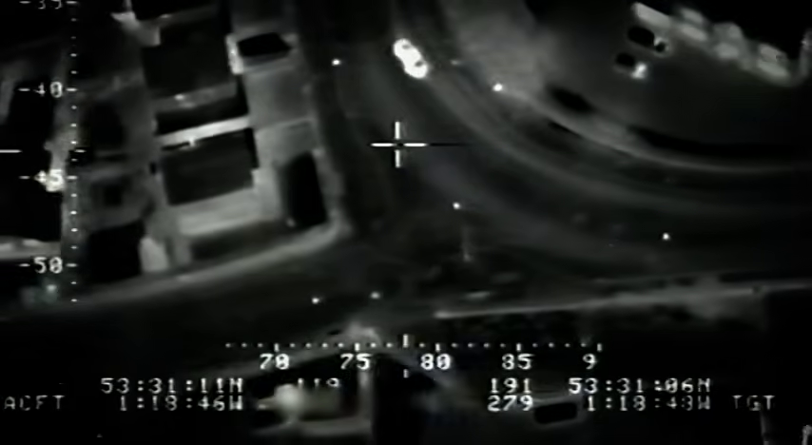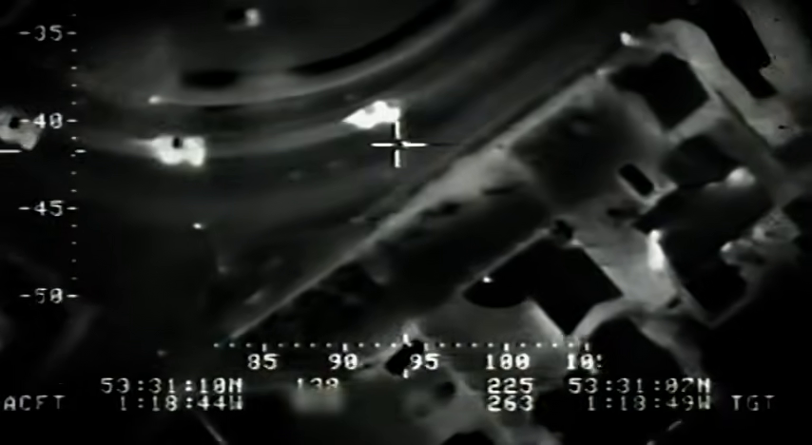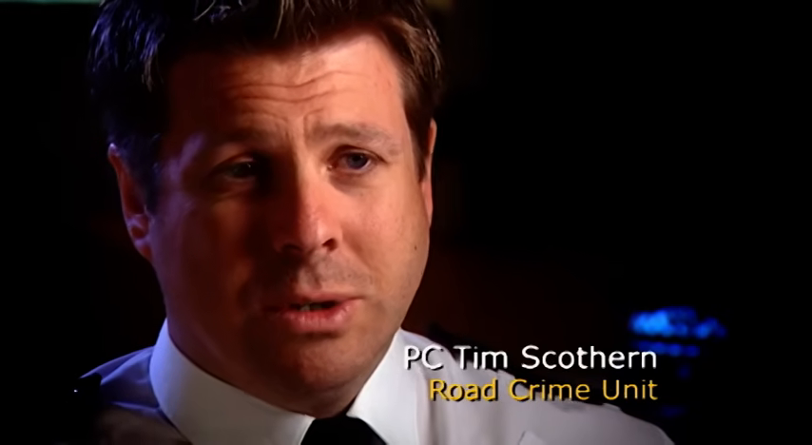I mean, he was prepared to risk his life to try and get away from us. I mean, it was one of the most dangerous pursuits that I've had in the last 12 months. Due to its speed alone, due to the weather conditions, he was just going horrifically quick.